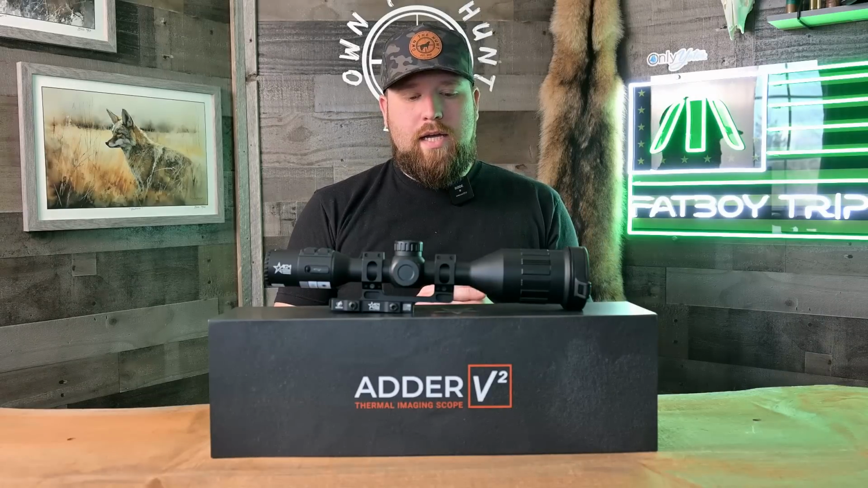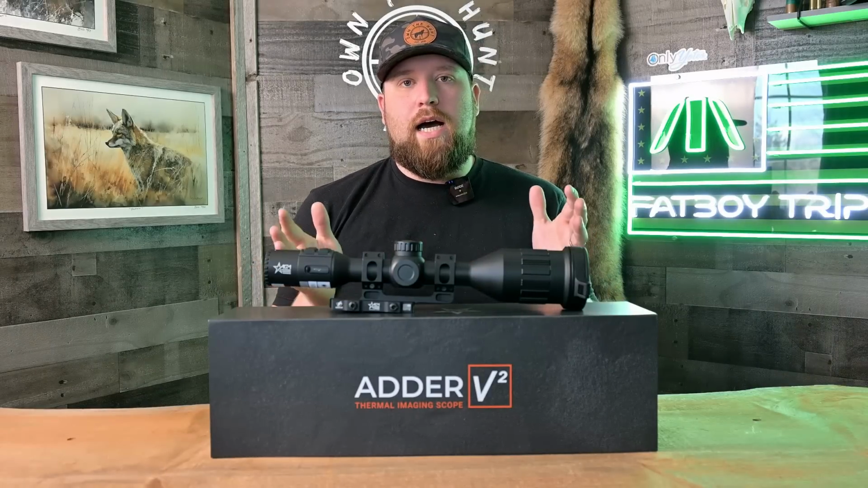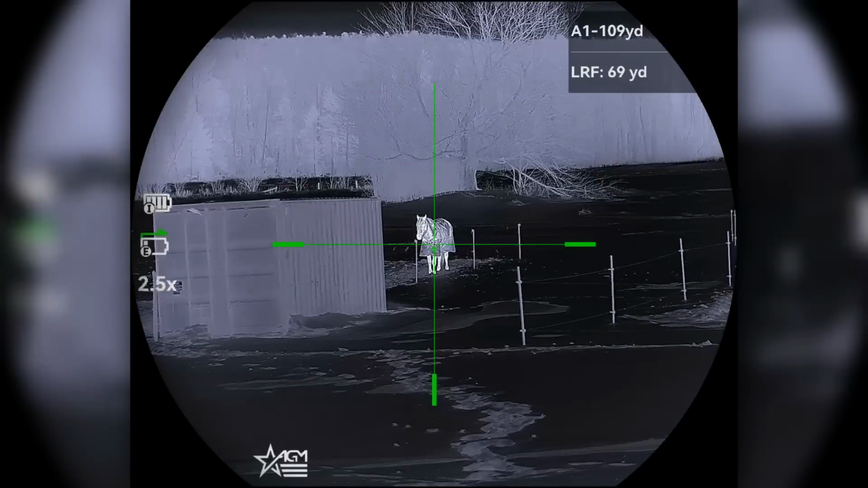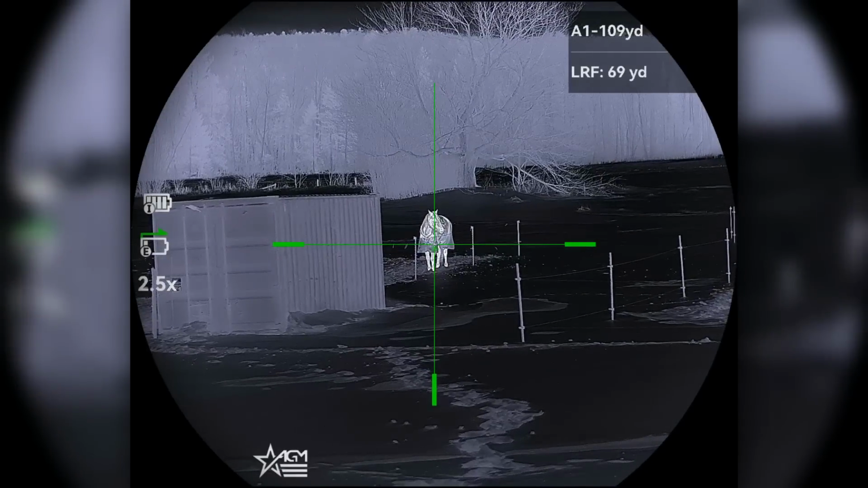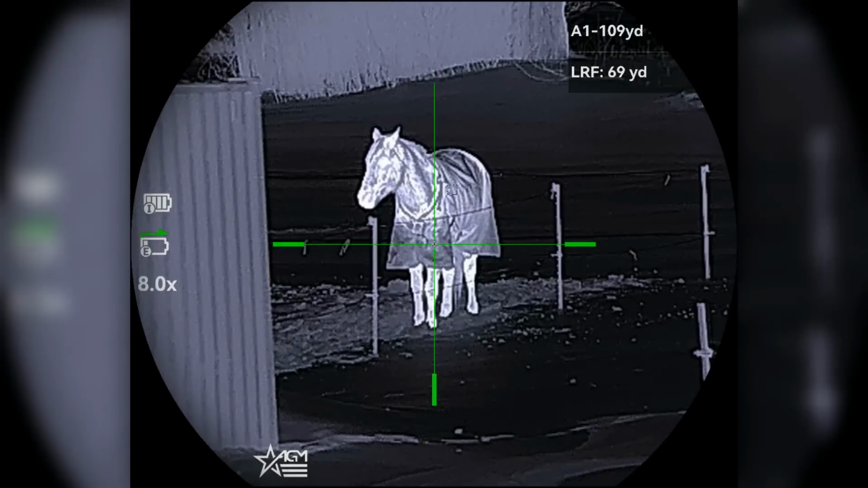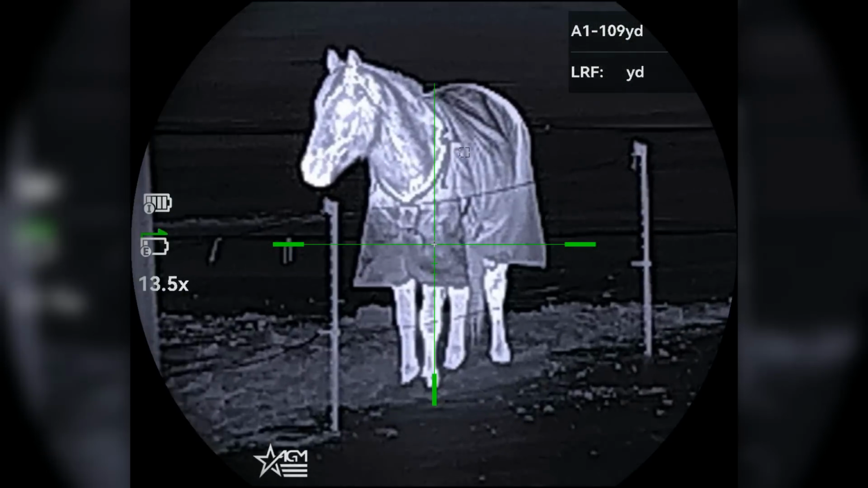So let's get into the pros of this scope. I have quite a few pros and I do have quite a few cons. So let's cover the pros first. I did take quite a few notes on this scope, so if you guys see me looking down, that is why. So first pro on this scope is it comes with ballistic calculation, which pretty much all high-end thermals are coming with right now.